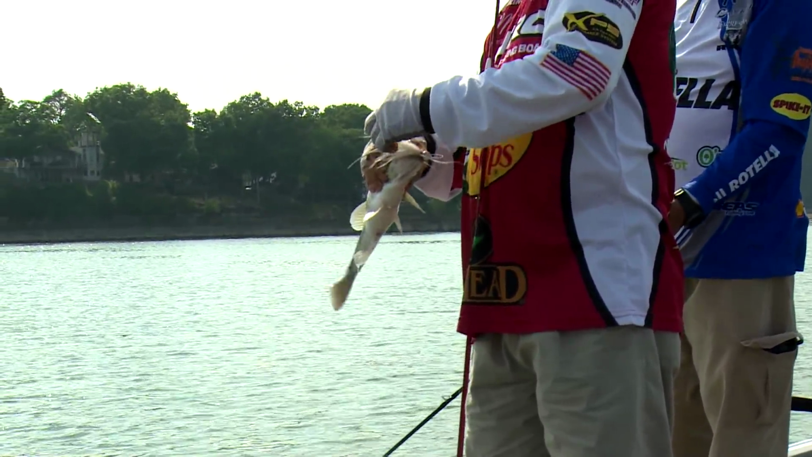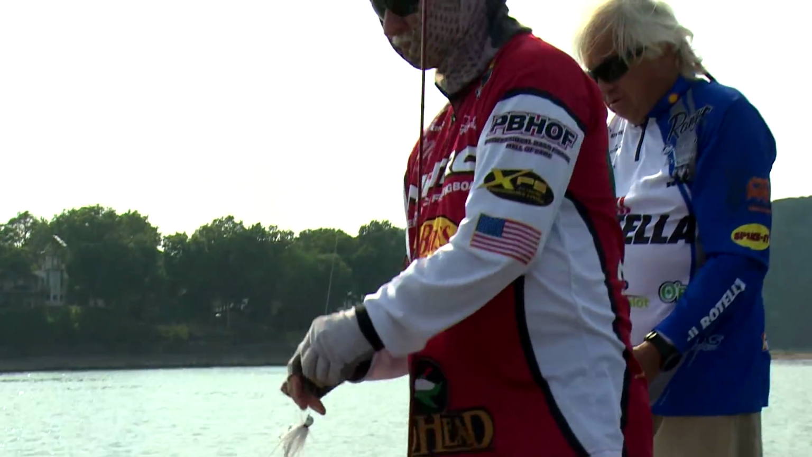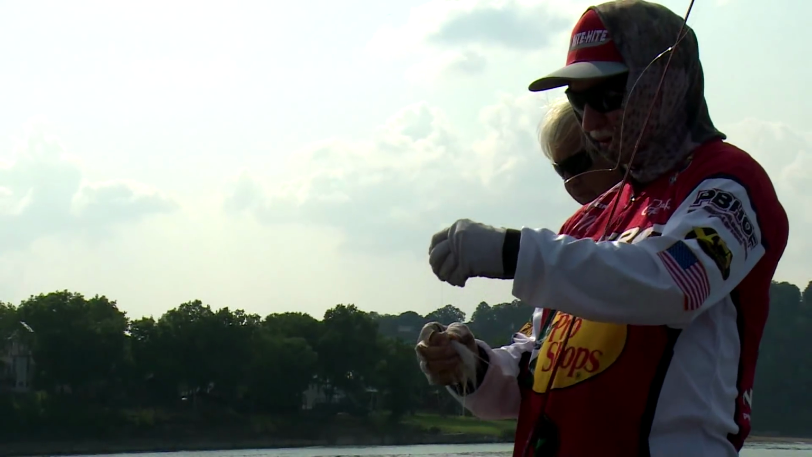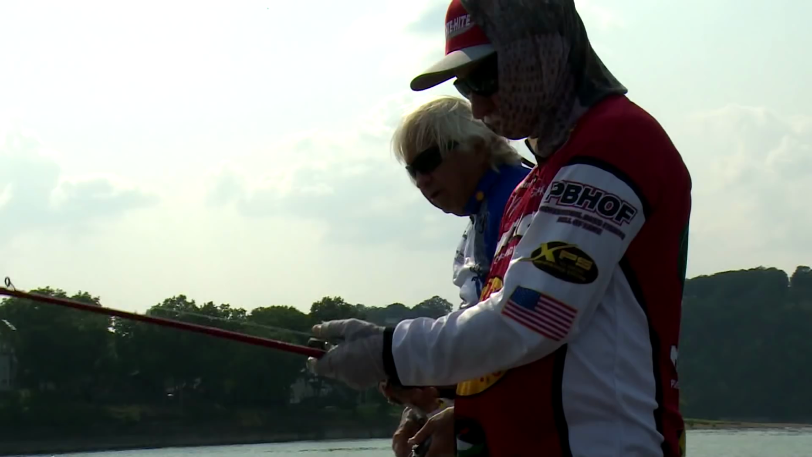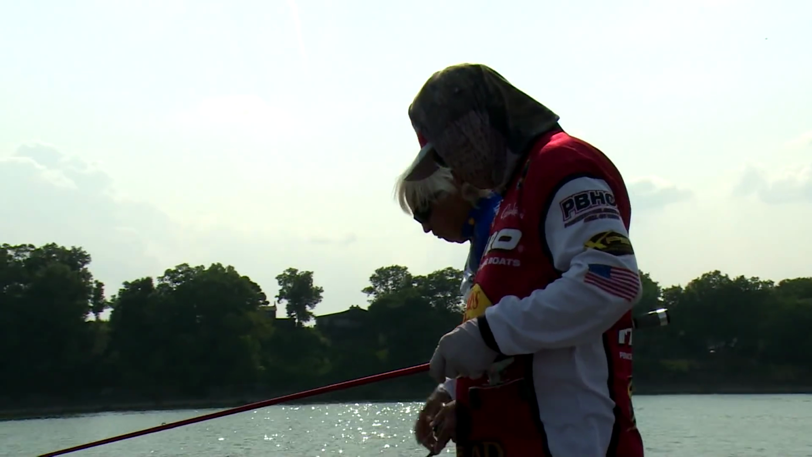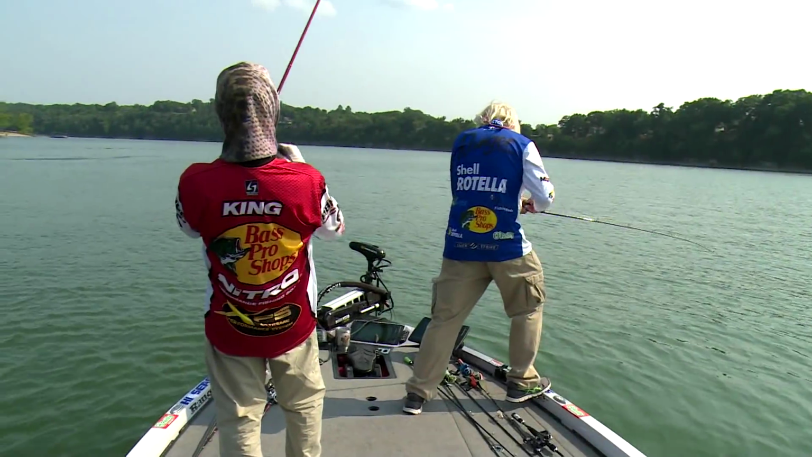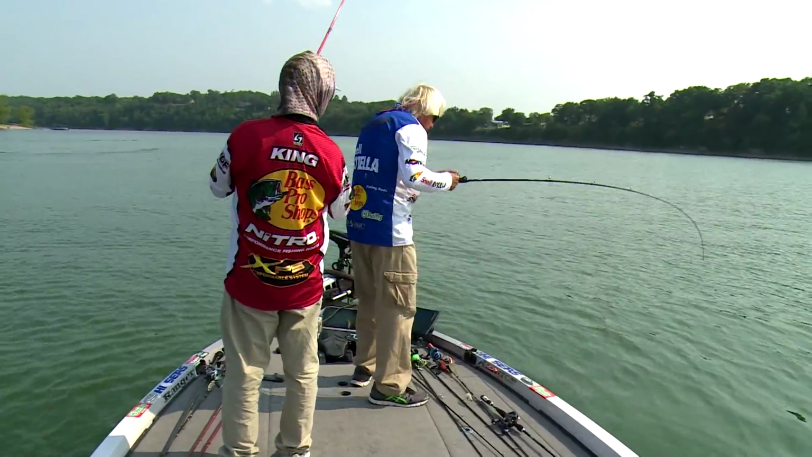We looked at those on our down vision, our 2D down vision. We idled by when we went in for lunch. We idled by that buoy there, and we saw several around it. We didn't even have the live scope down. We saw them on down vision. Put down below. I'm gonna spot lock right here. Yeah, I got a spot lock.